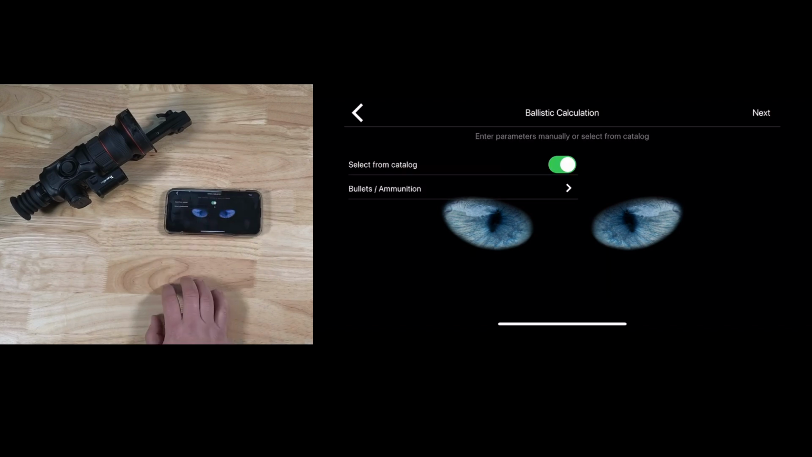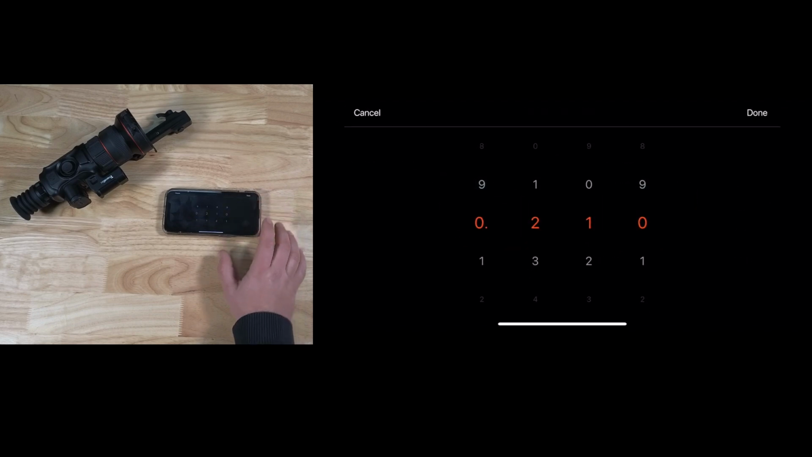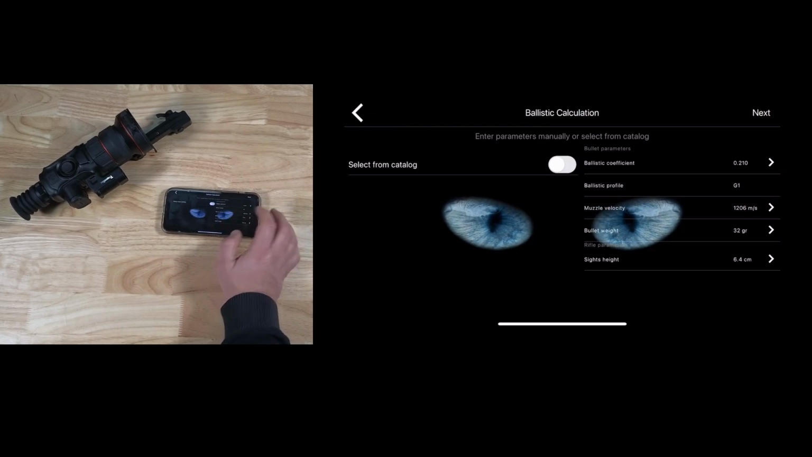So we're going to add a new preset. Now, we're not going to select from a catalog. We're going to create our own one. We're going to put our ballistic coefficient in here, and for me, it's 2.10. This is a .204, 32 grain Hornady V-MAX. And we can just adjust that and it's 2.1. The ballistic profile is G1.